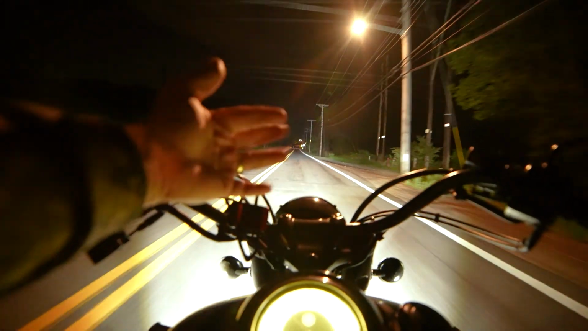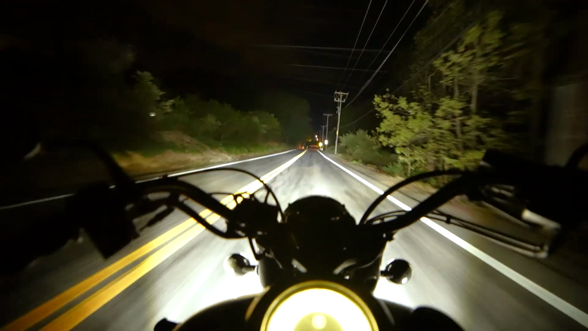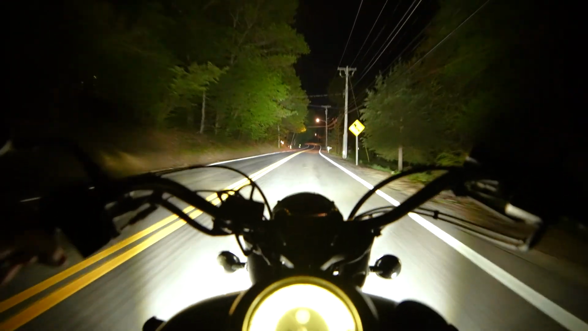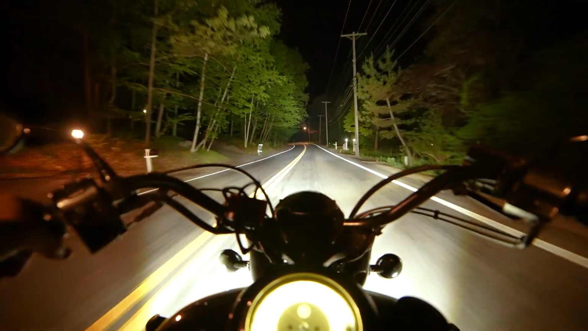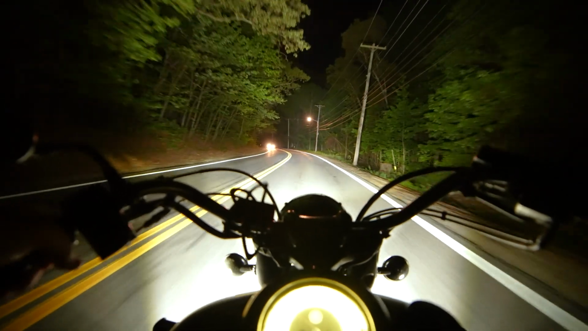I don't have any gloves on tonight. I usually try to wear gloves, but with testing out the different camera setups, it's sometimes hard to tell if you hit the button right. So I figured it would just be a little easier tonight anyway. I'm just doing some safe back roads to test this out without gloves.